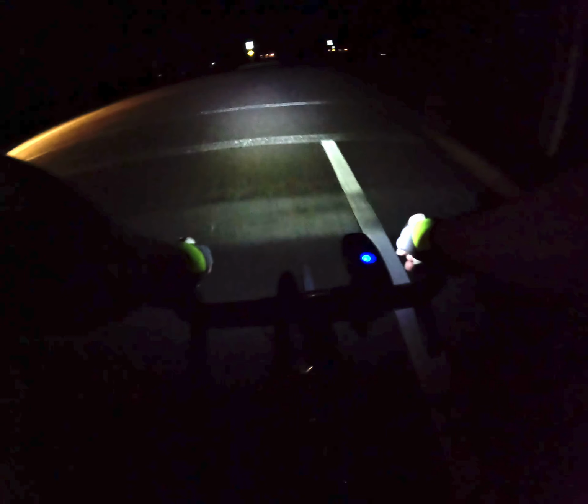We're just gonna do maybe a couple loops on the Huge, which is, you know, I pull out of my house and I go on this road, blow through all the stop signs like an inconsiderate prick. Turn right onto Still River, which is up here a ways.